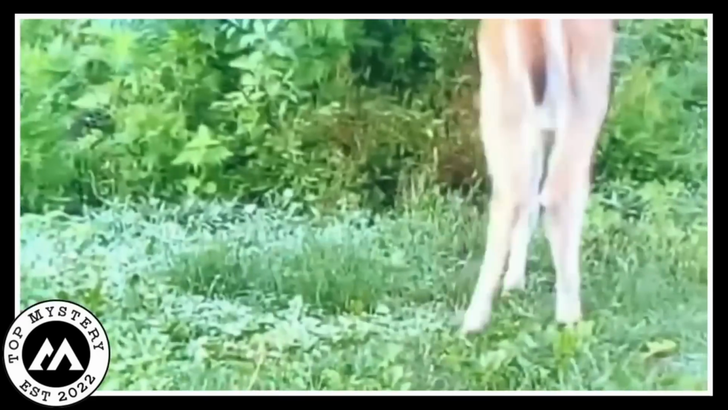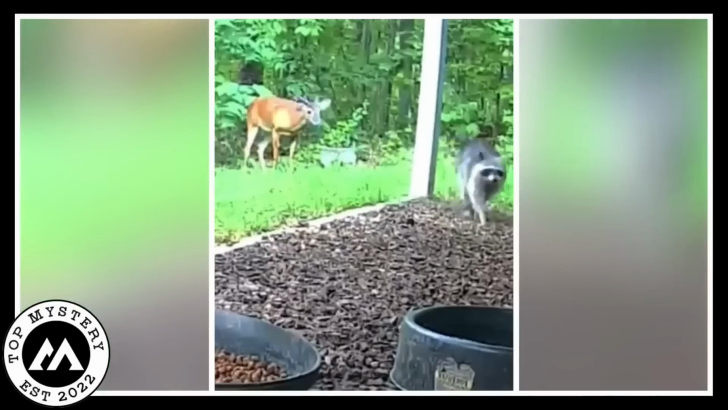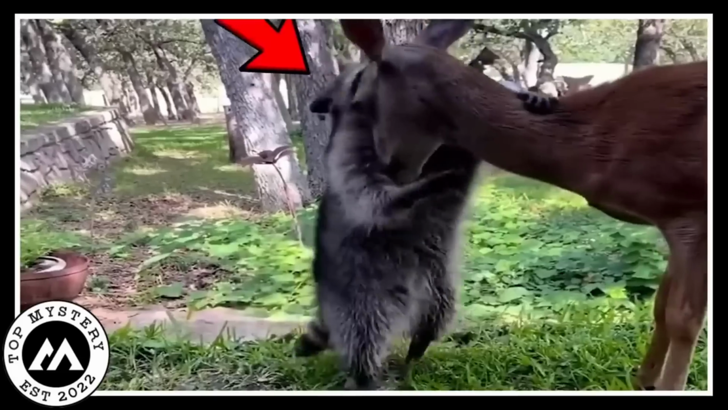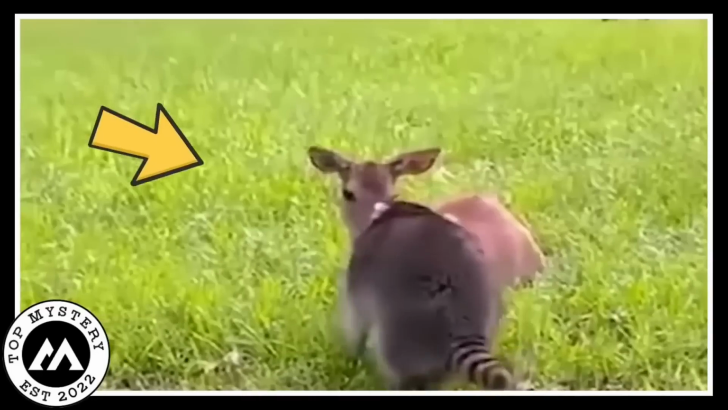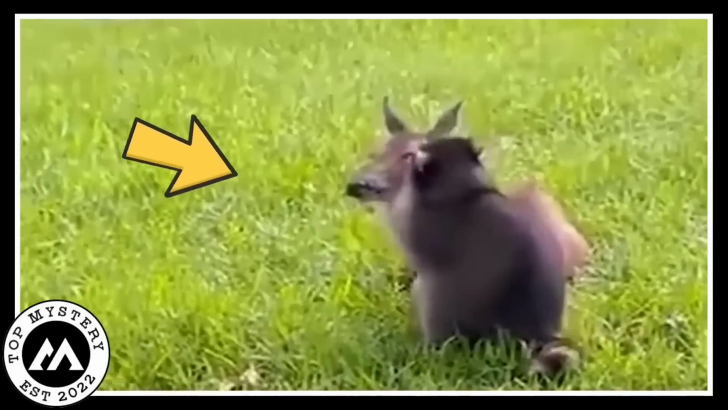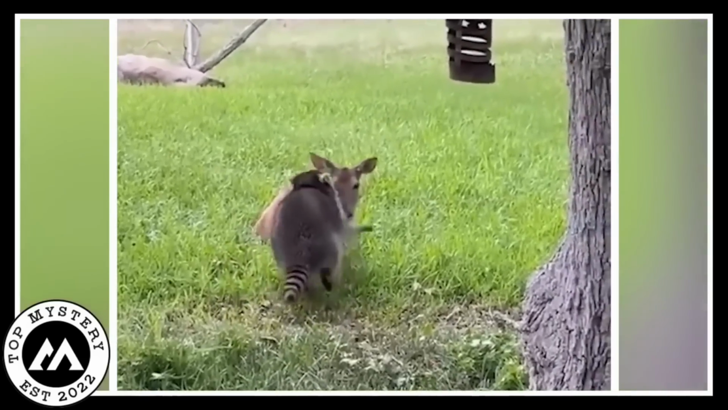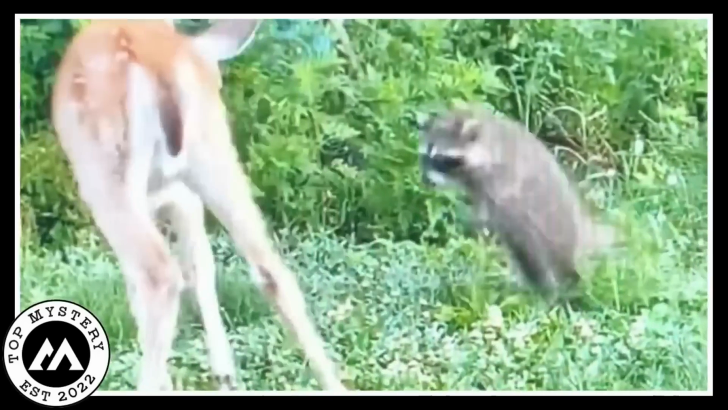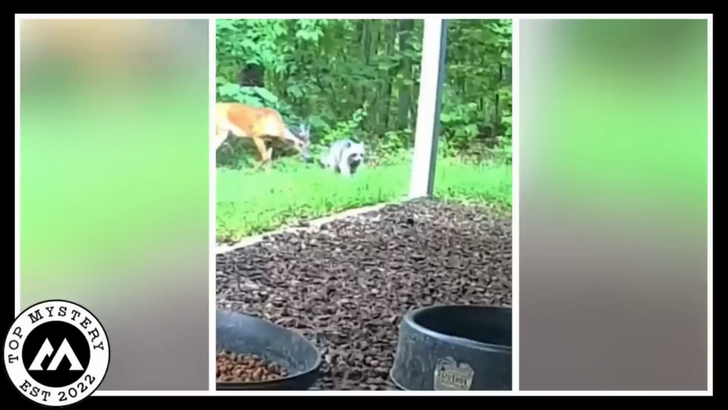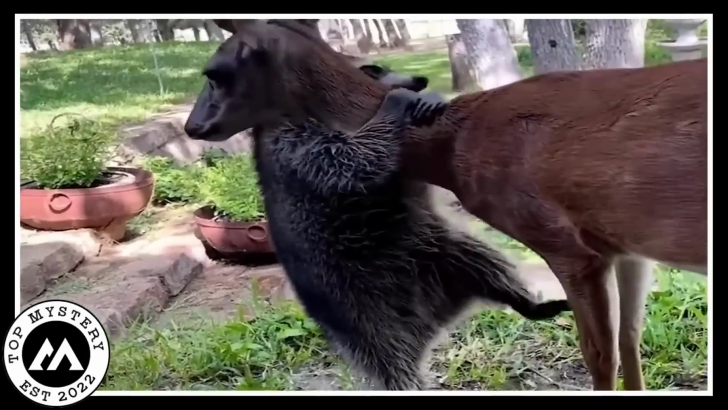So there's Cam just doing their own thing on the farm, and they spot these two buddies having a blast. The raccoon with its tiny paws and the deer with its graceful moves are like the best playmates ever. They're not bothered by the whole predator and prey thing, they're just having a good time. You can see them chasing each other, running around like they're in a game of tag. The raccoon does these funny little somersaults, and the deer gracefully jumps around. It's like a dance of nature right there on the farm.